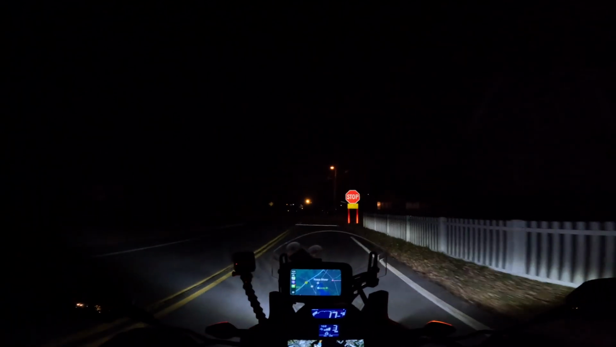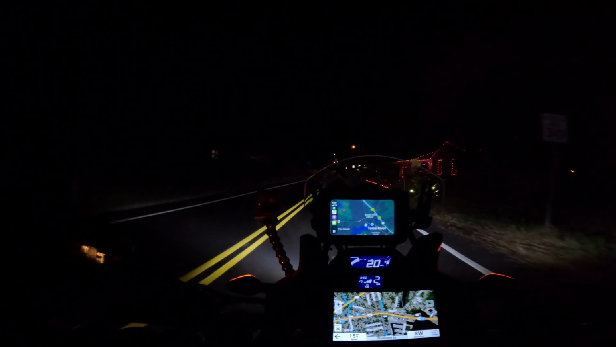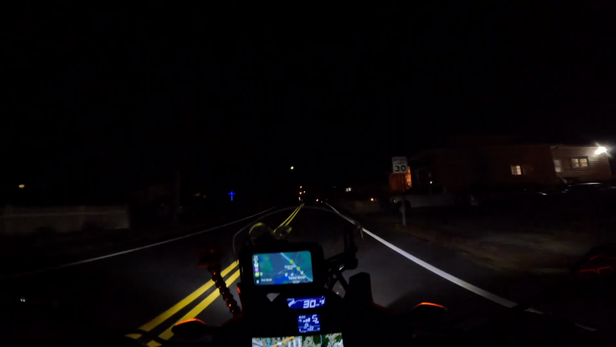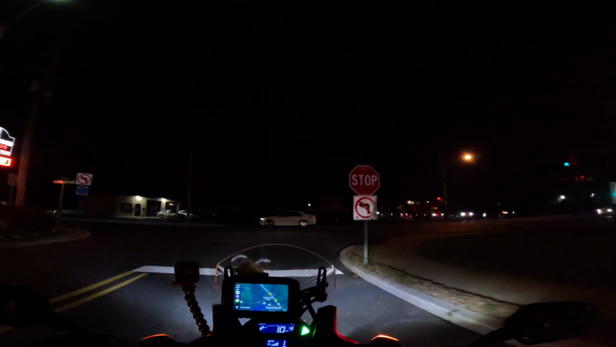Taking a left right here. Forgot to check my fog lights, but I don't really think I need to, because I do think they are on. I'll check them. Yep, they're on. So here's the intersection that blows chunks.